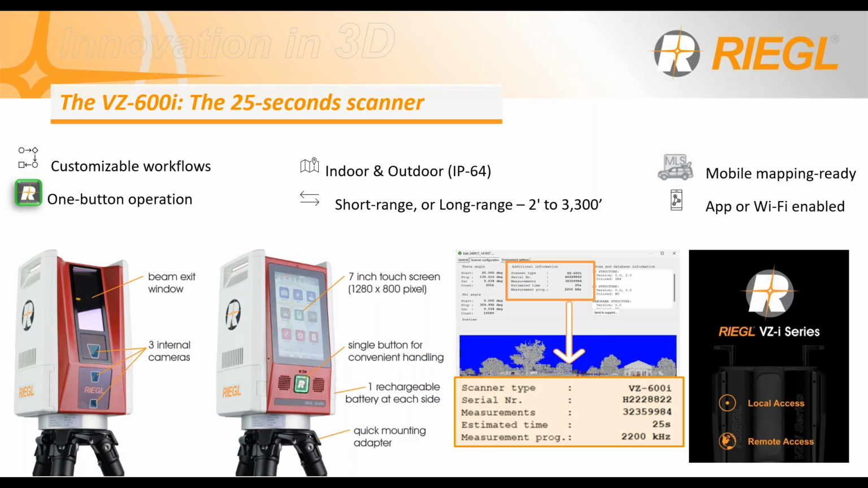It also has a real-time onboard automatic registration, meaning that the scanner has two powerful processing units inside, one for the data acquisition, and the other one for registering all your sequential scans on a cloud-to-cloud basis. Once you finish your project, you'll have a fully registered point cloud. The VZ-600i has the power to transform your project's timeline. It is user-friendly. You can see it has a 7-inch touch screen where you can scroll up and down just like your smartphone, and tap on the apps and scan with a simple touch of one button.